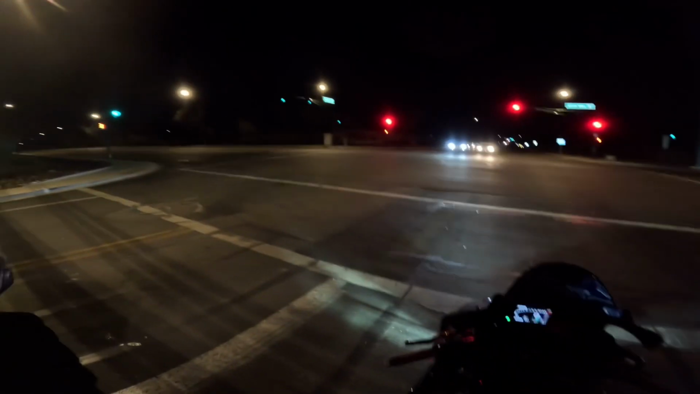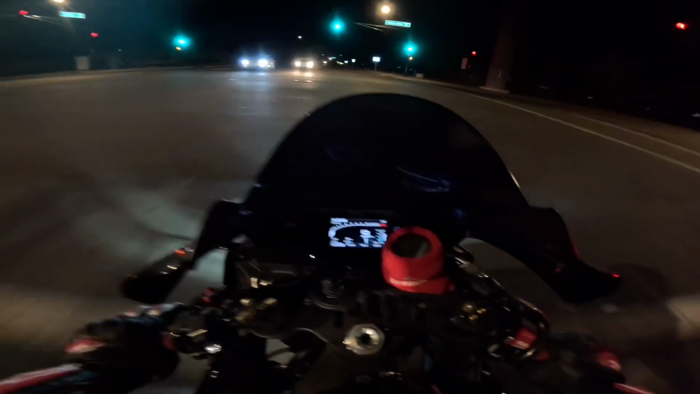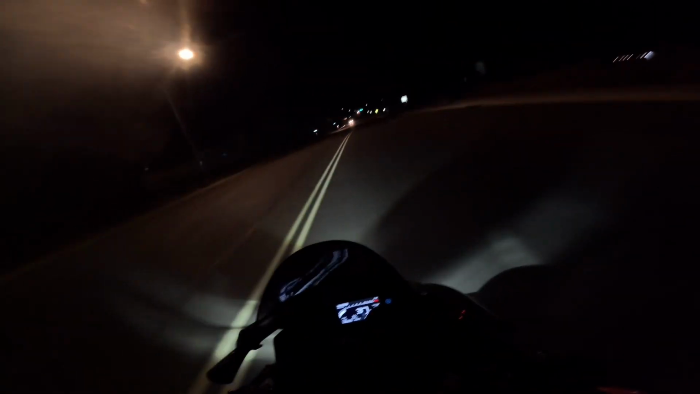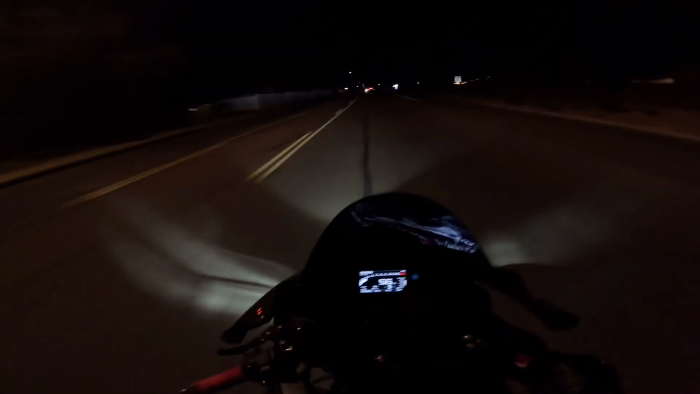The biggest reason is I fell into a rabbit hole and researched the R1 a little more, specifically the 2015s and 2016s. This is in regard to gearbox issues and crankcase issues. Oh my god. I guess they would snap under hard racing, if you will. It definitely is something that worries me.